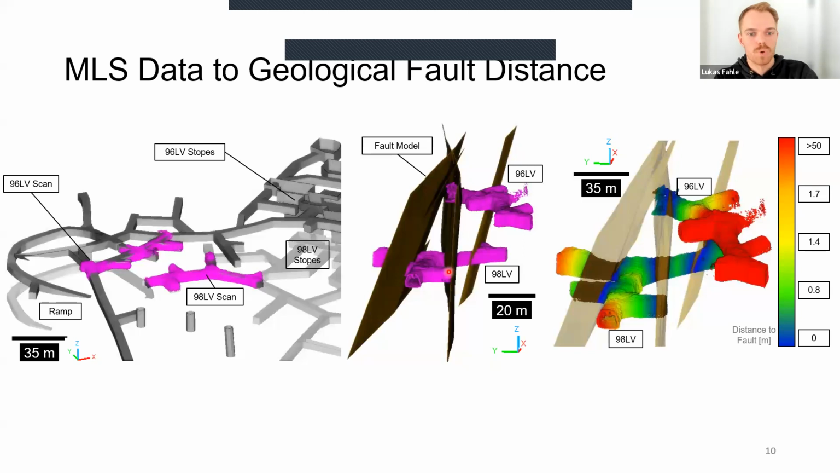Here are some really simple examples of what this can then look like. Looking at the left, this here is data from a mine that we got. We have two different scans and two different levels that are not connected, so fairly small scan regions here at this point. And then we have a fault model. We cut that down to the region of interest here with those two scan areas. And then we can basically take this fault model, also voxelize that. In this case, you just see the actual surface model. And then correlate the voxels of the fault model with the voxels.